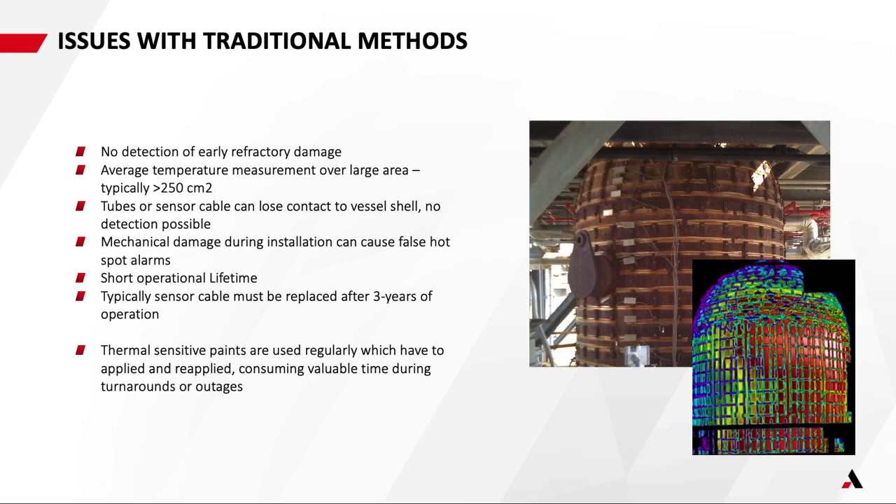Tubes and sensor cable can lose contact with the vessel shell, so they're measuring ambient air and not the actual shell temperatures. Mechanical damage during installation can cause false hotspots, so you get false alarms and you start shutting down equipment that you don't need to. Operational lifetime is relatively limited, especially in hot environments like here in the Middle East. And then typically sensor cable needs to be replaced after a few years of operation.